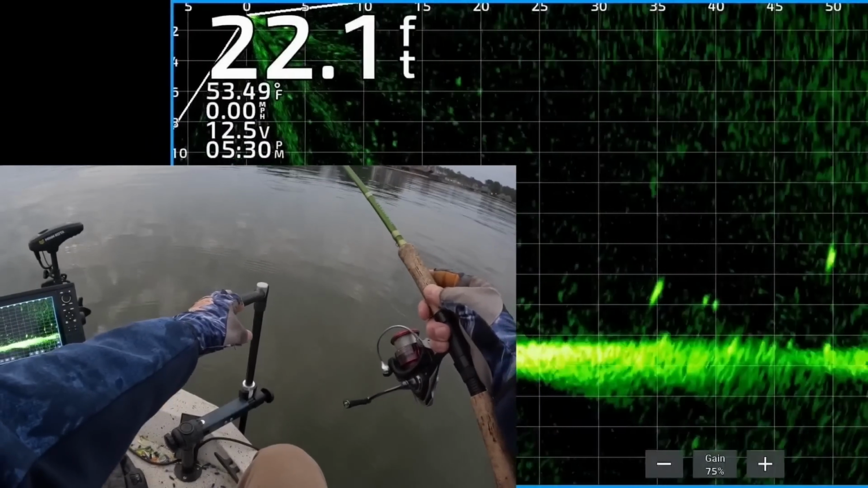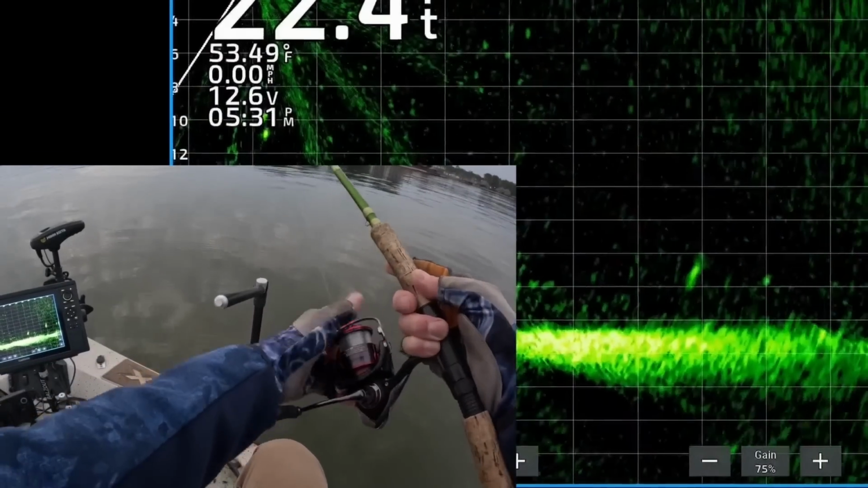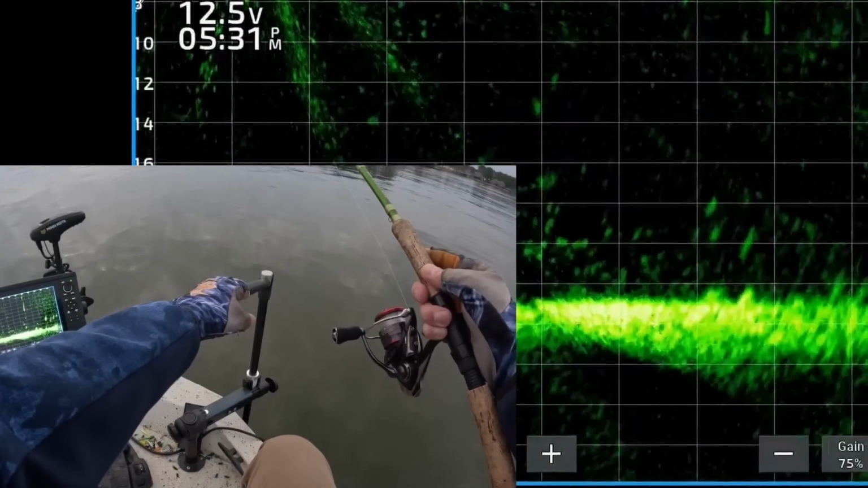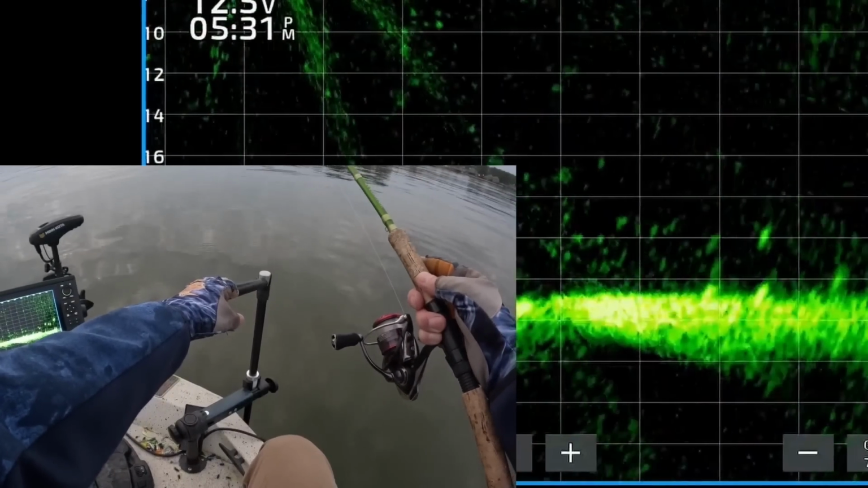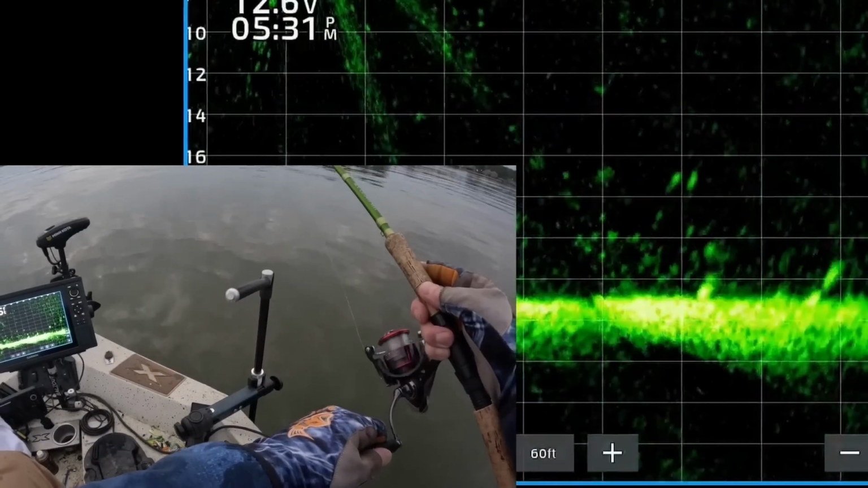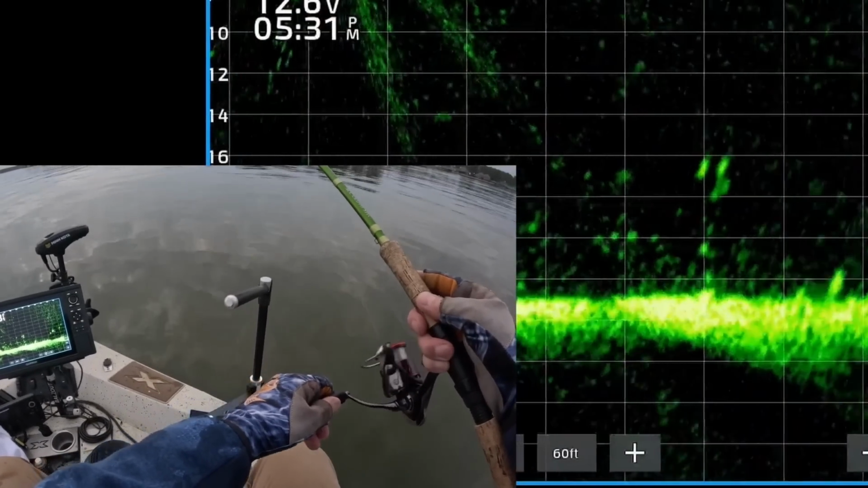There's my jig and weight. Kind of undershot that fish. But there's a couple nice looking fish cruising along the bottom. So I'm going to reel it on top of that one, see if I can get him interested. He still has not seen my lure yet.